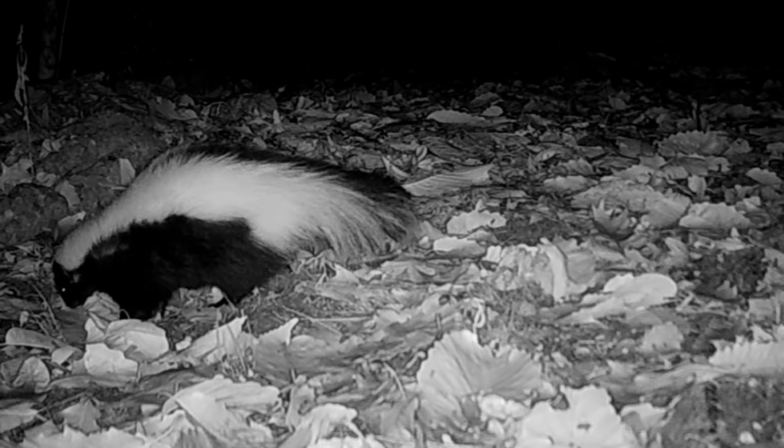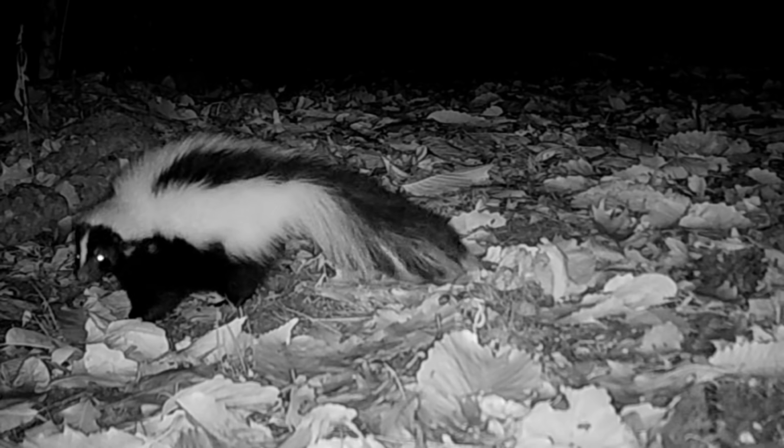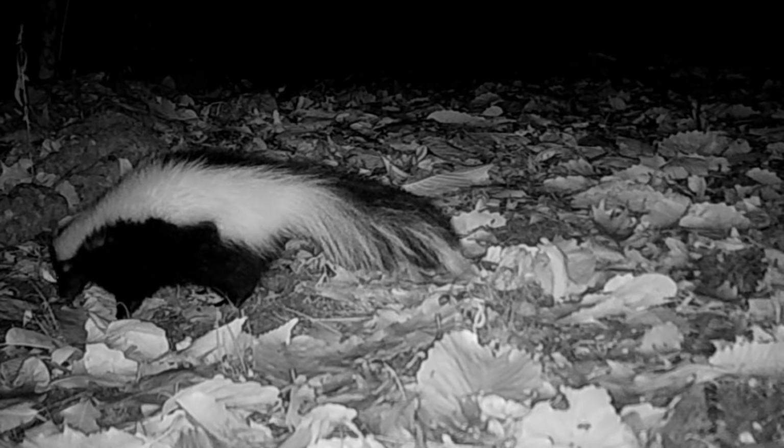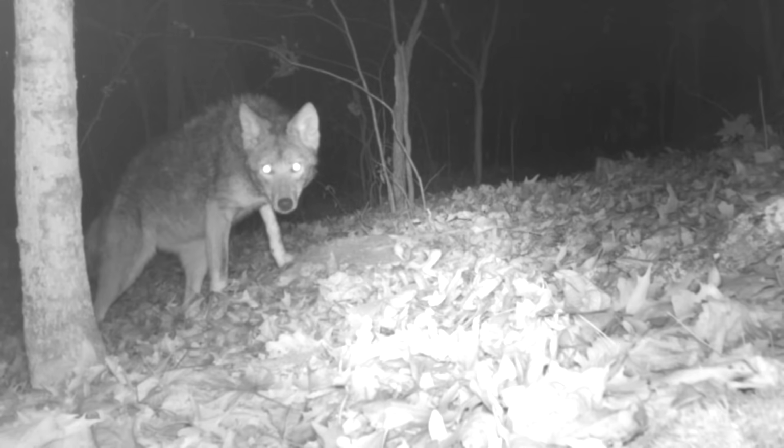And there's old Stripe. He's looking around them acorns too. And there's old big buck looking for acorns. But he sees that camera, spooks him. But there's what they look out for.